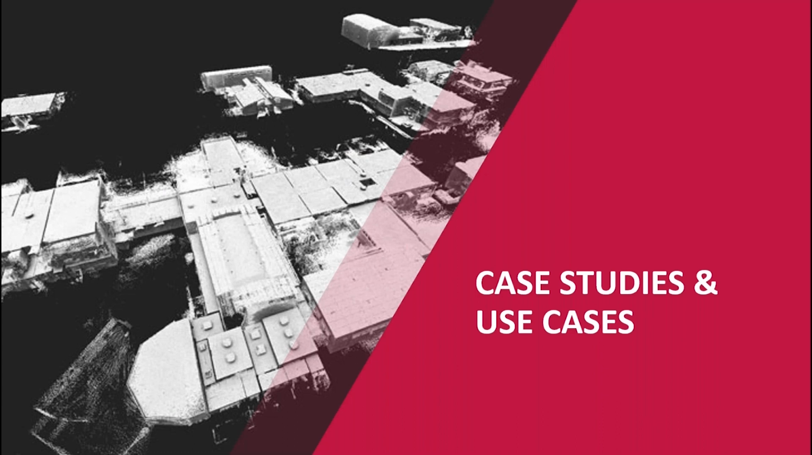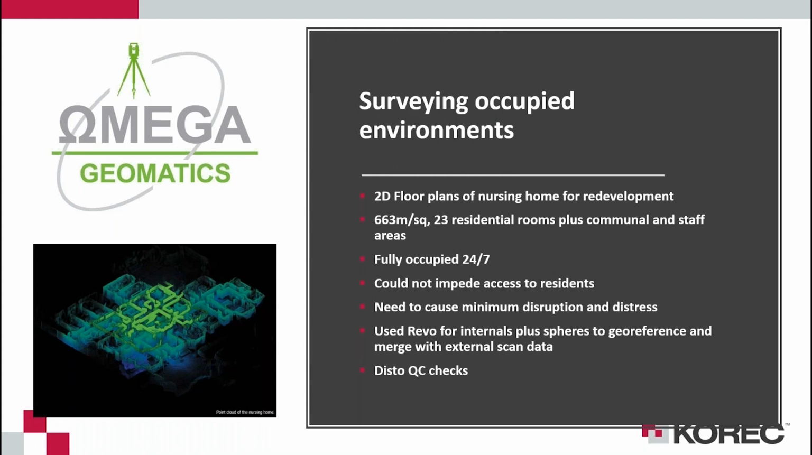Okay, so some of the other case studies. So this is a British example from Omega Geomatics, and as Ben mentioned earlier, kind of low intrusivity, I guess, of being able to go in and capture the data and not disturb the space too much. So this is an example of residential rooms in an old person's home, and so obviously we don't want to have to evacuate everybody just to go in and do some scanning.